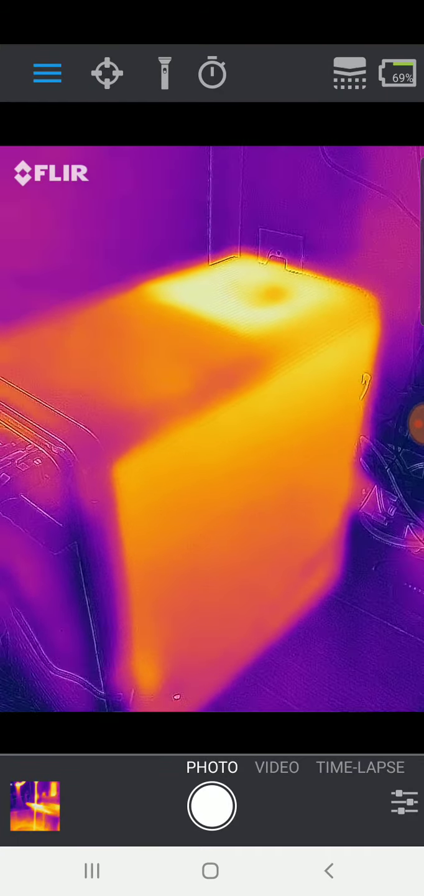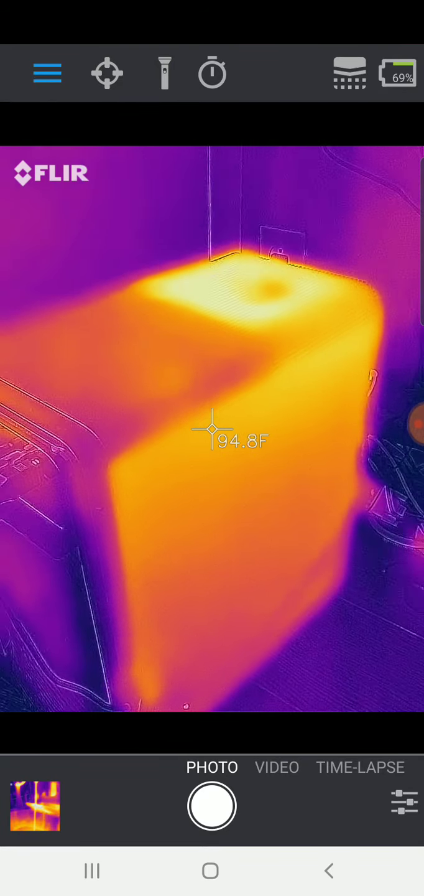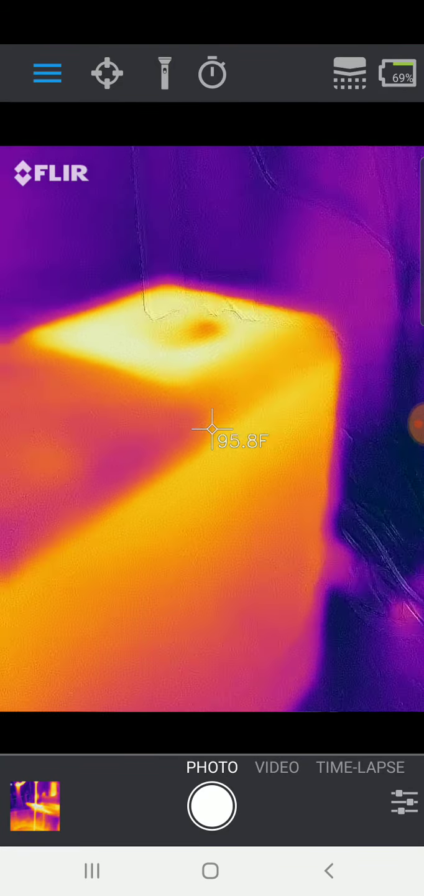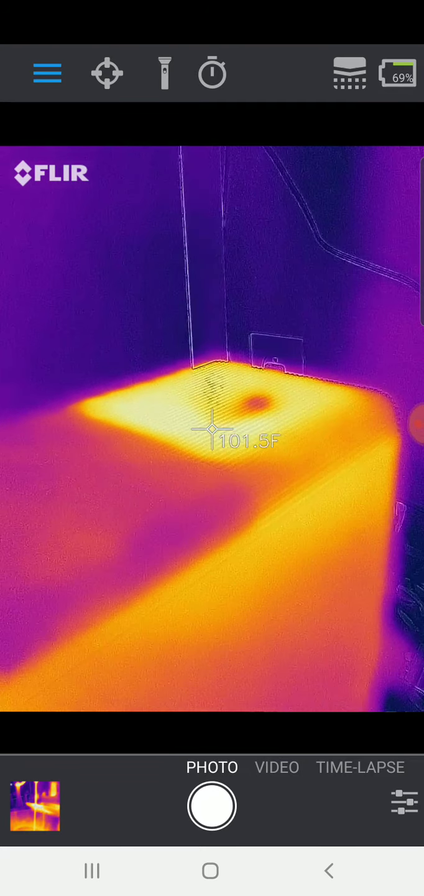Now, another cool thing with the FLIR camera, you can put this little spot sensor on there, and I can actually check what the temperature is of the air coming out. So it's about 100 degrees on there right now.